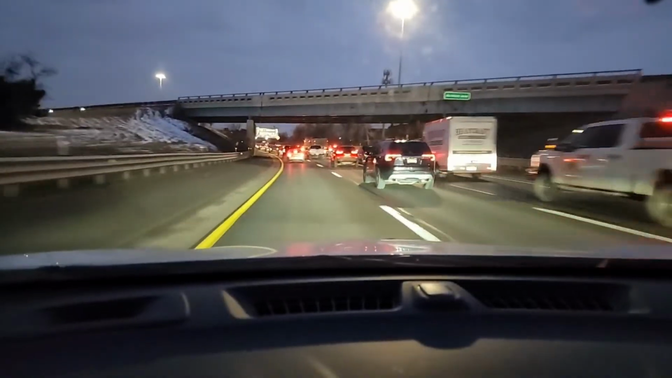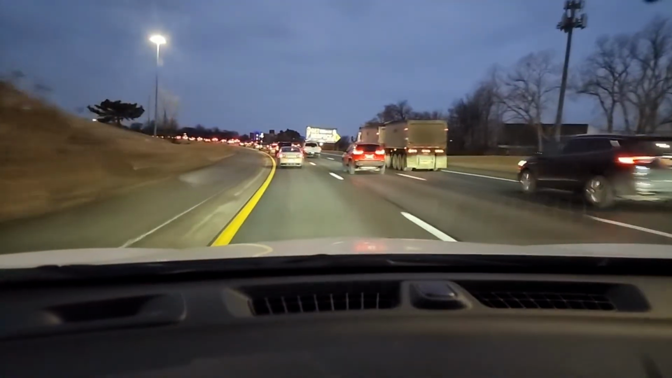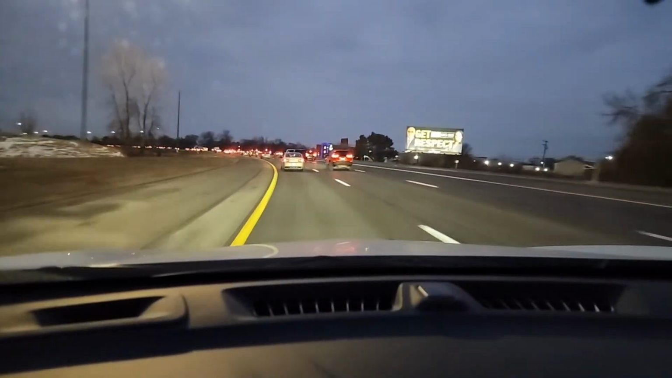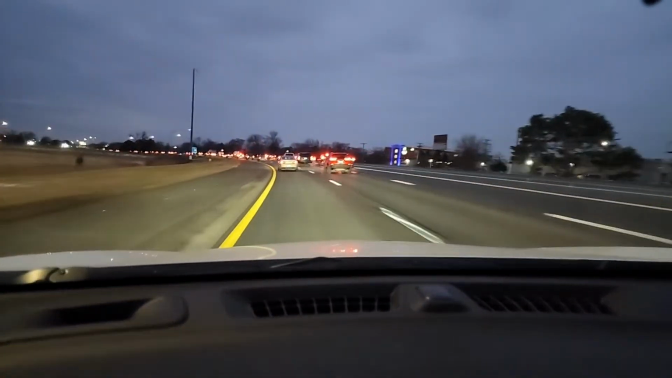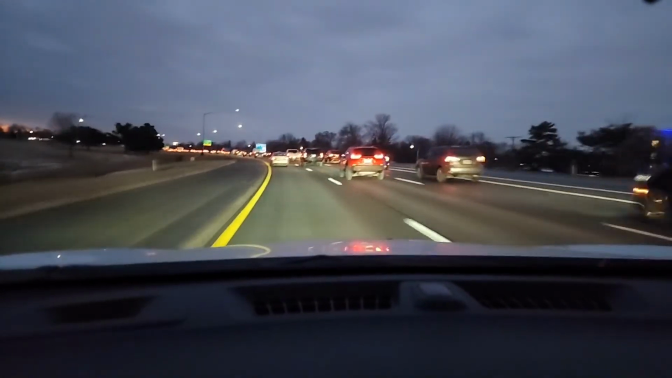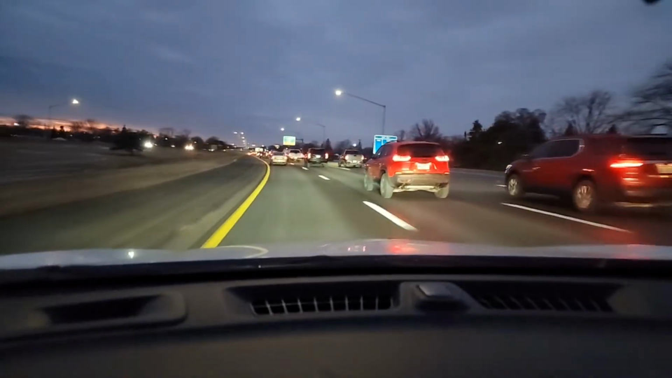I see traffic in front, to the middle, and all the way to the right. A lot of people stay in this lane till the last second, then they cut over, because this exit is about a mile away. People hog this lane and then they cut all the way over. Traffic is moving. I see some nice spaces. I see a lot of brake lights though.